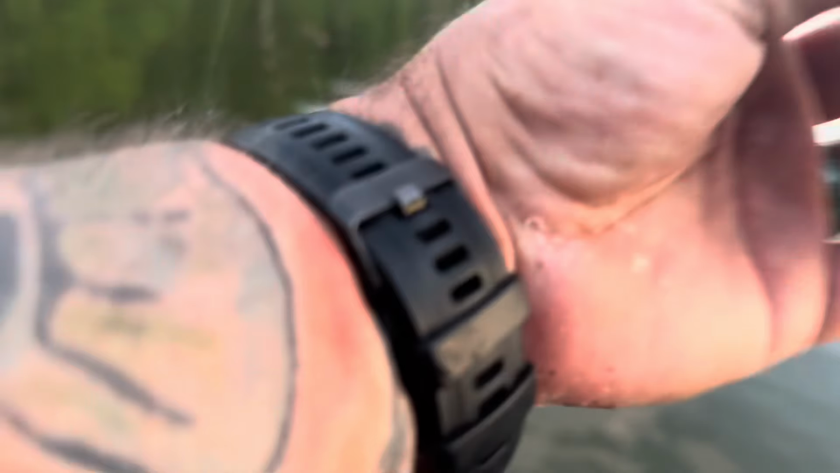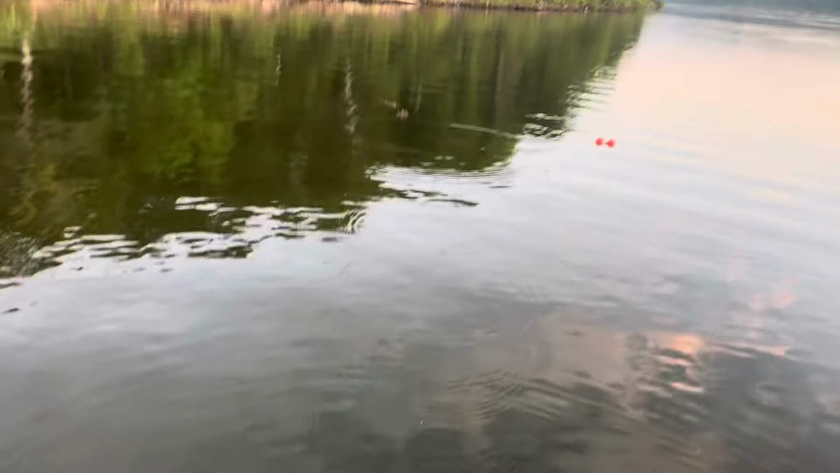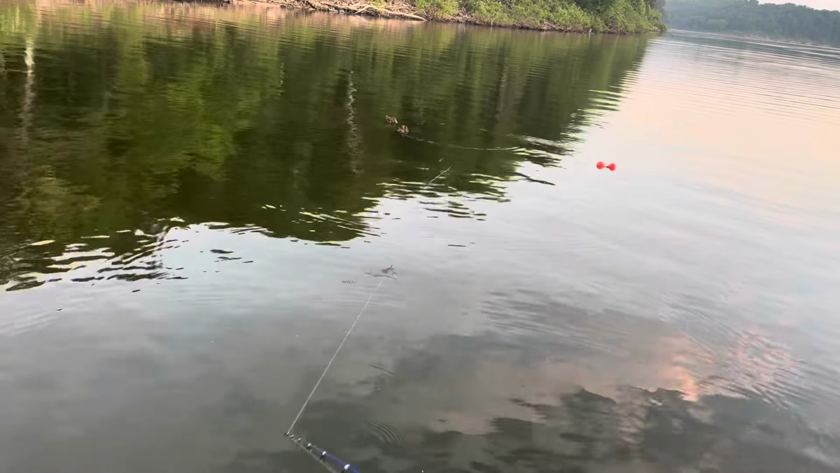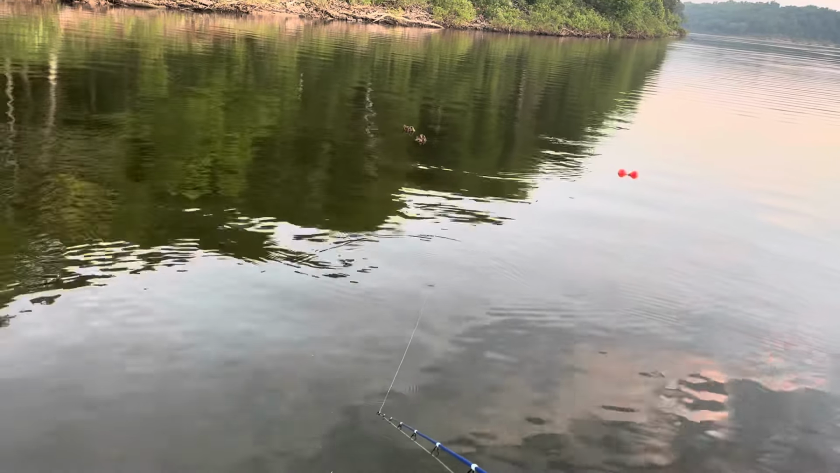Man, there's so many fish there. I don't want to give up. I'm going to give up on that cast, though, because I'm way off that tree from that one. The one chasing it.